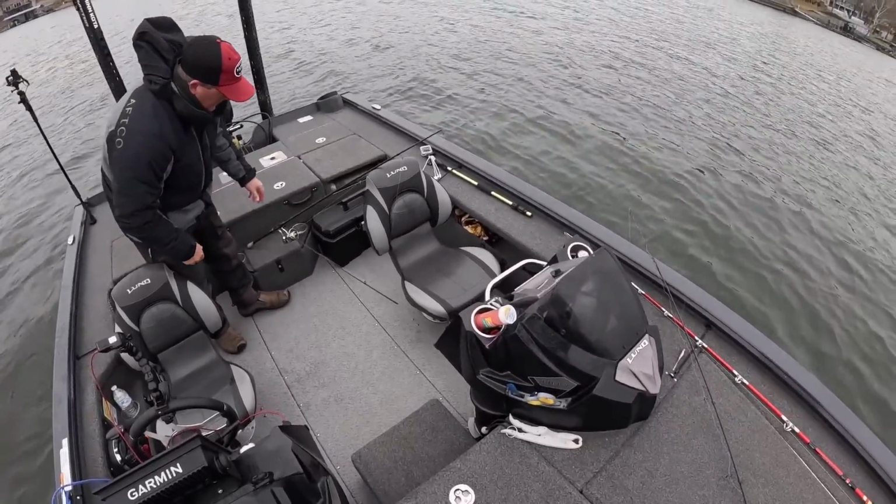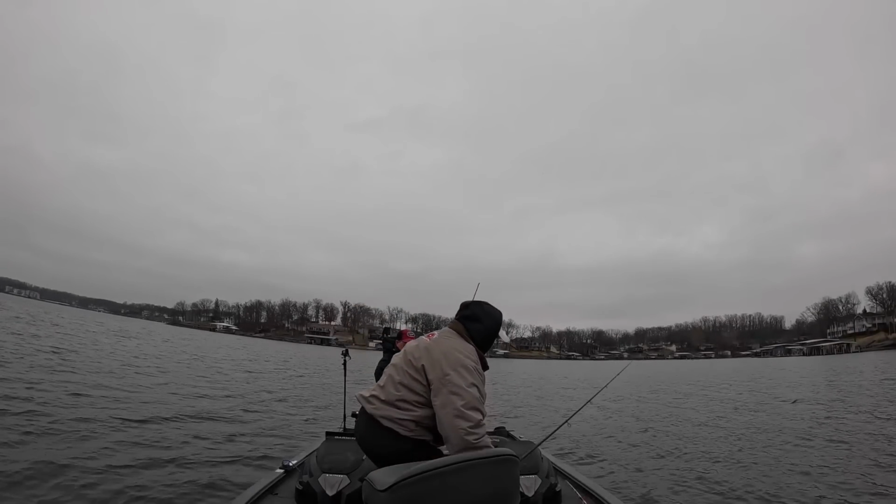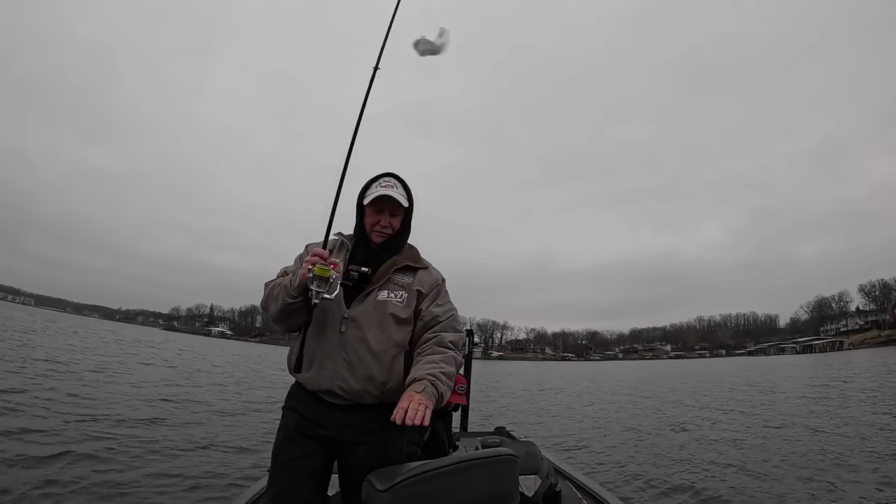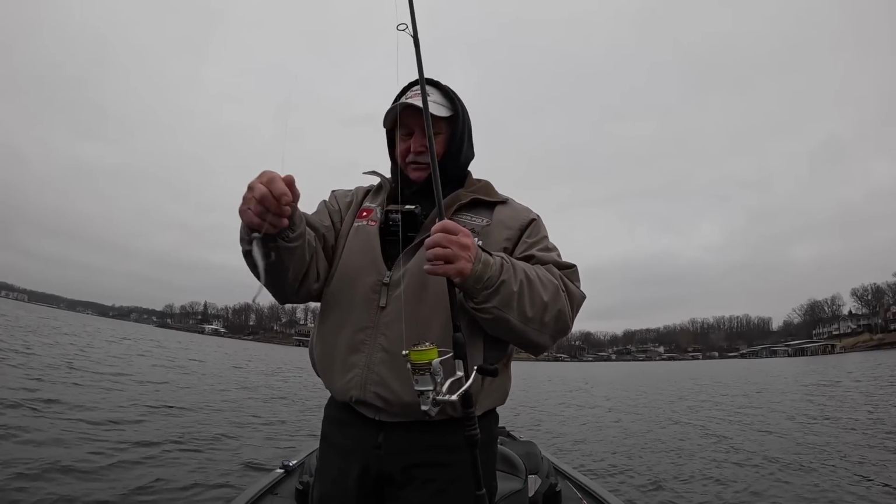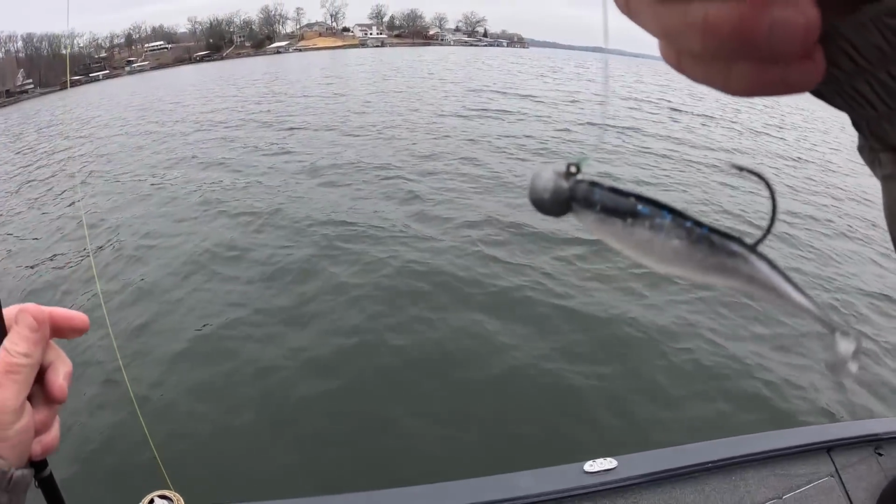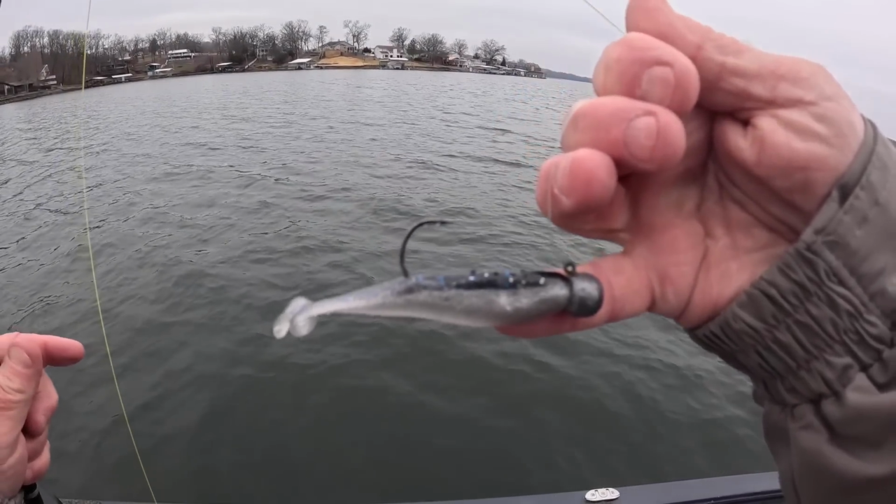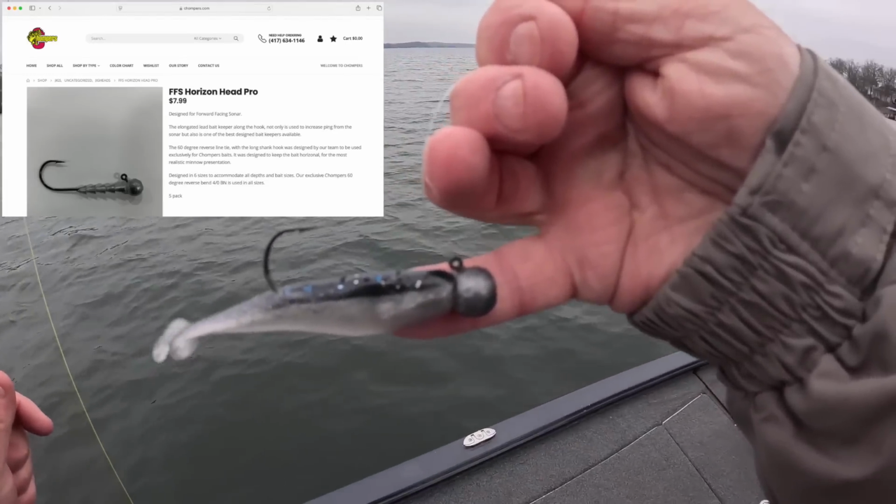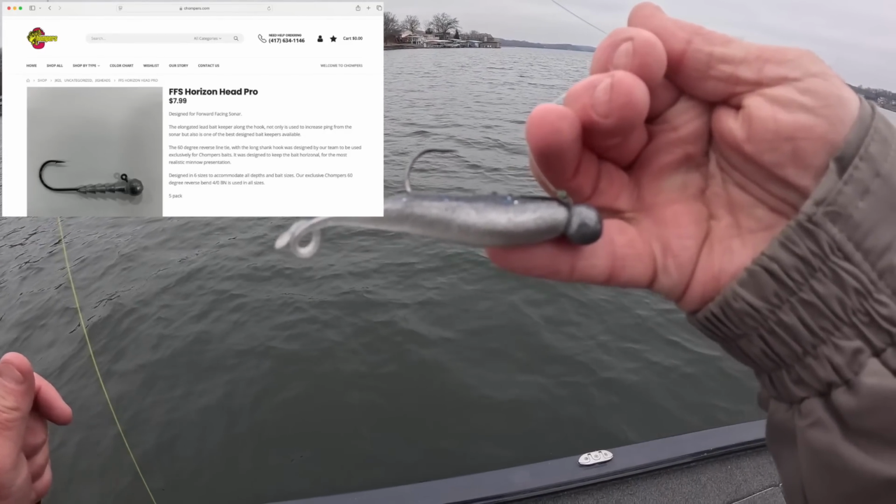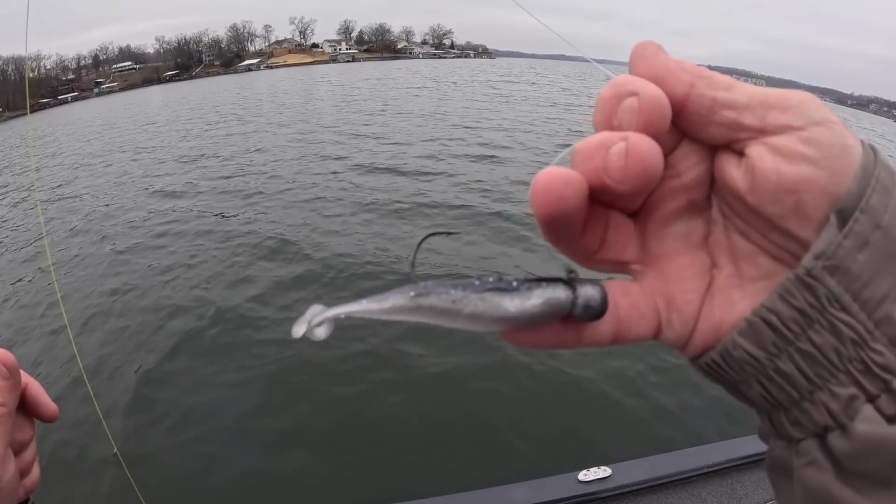Why don't you run that trolling motor for a little bit? I'm going to rig up a different rod. Yeah, it snapped. He's got the same bait rigged up on this rod that I've got. I'll show you this. So you say that's a 1/2 ounce jig head? Yep. That's a 1/2 ounce jig head made by Chompers. That's a Chomper jig. What size is that? About a 2/0 hook on that, you think? I think that's a 4/0 hook. 4/0 hook and 1/2 ounce head.